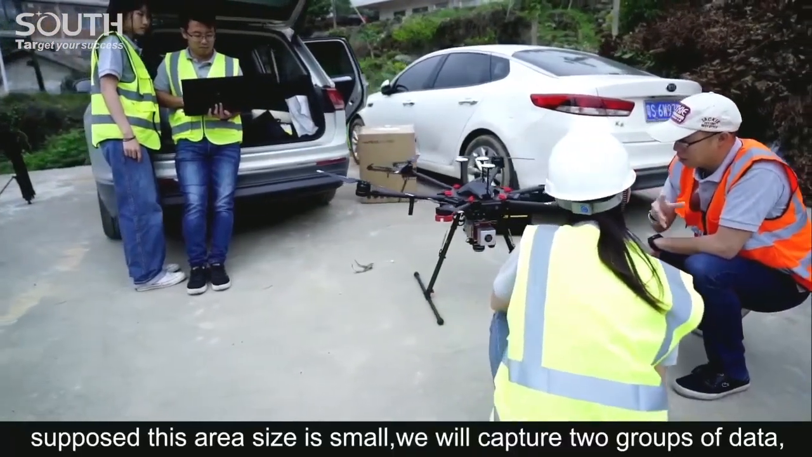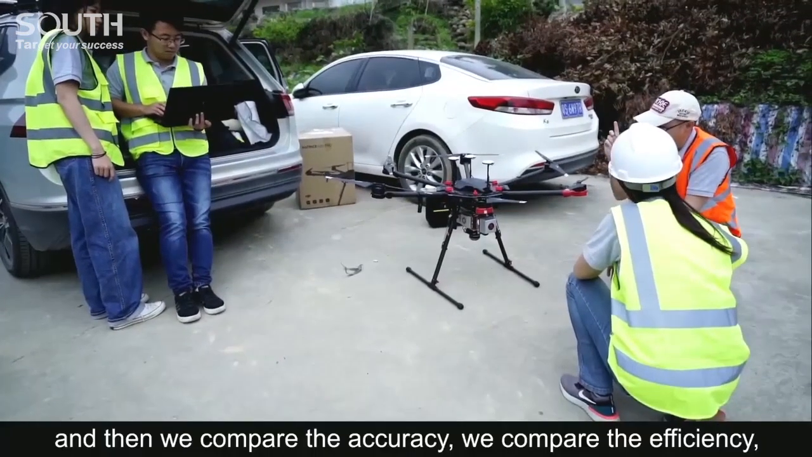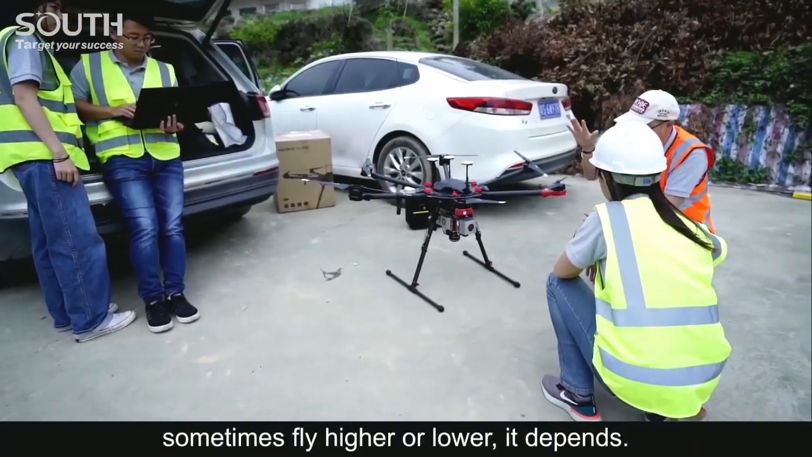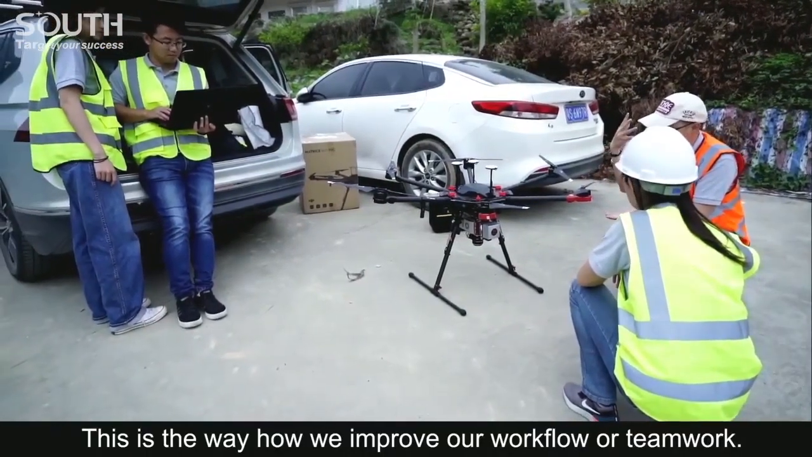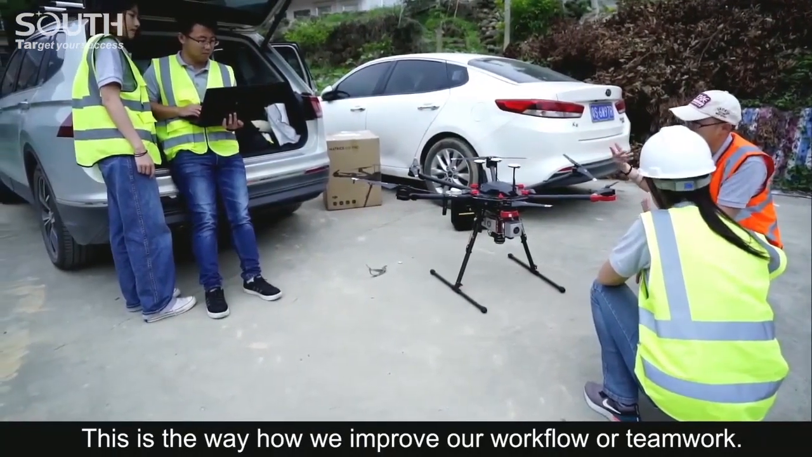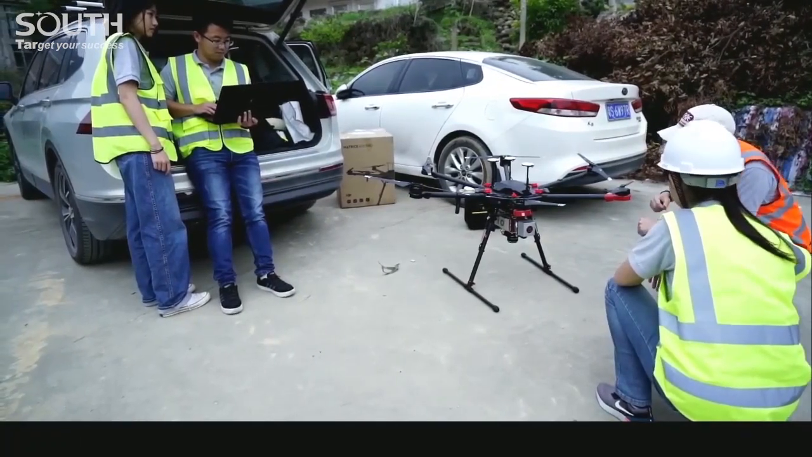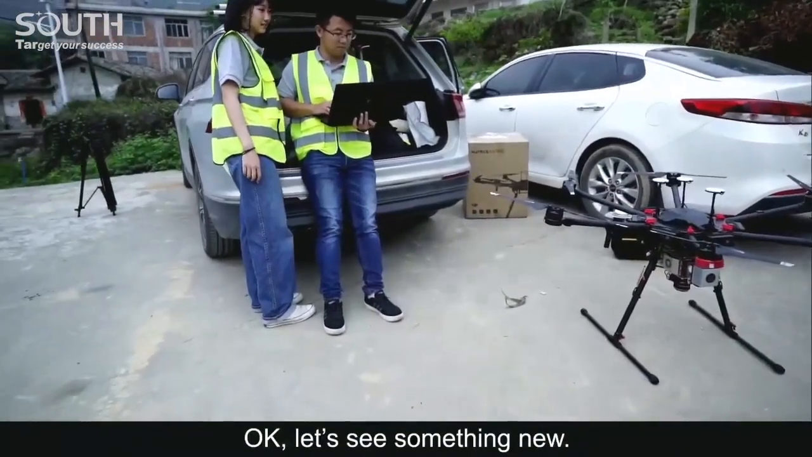Okay, let's see something new. Hey, Marine, look. This is the point cloud we generated from the first flight. There we also got some GCPs. Let's see, next piece. Okay, GCP here. What for, right? We import the GCP into the software and then we can generate the control report.